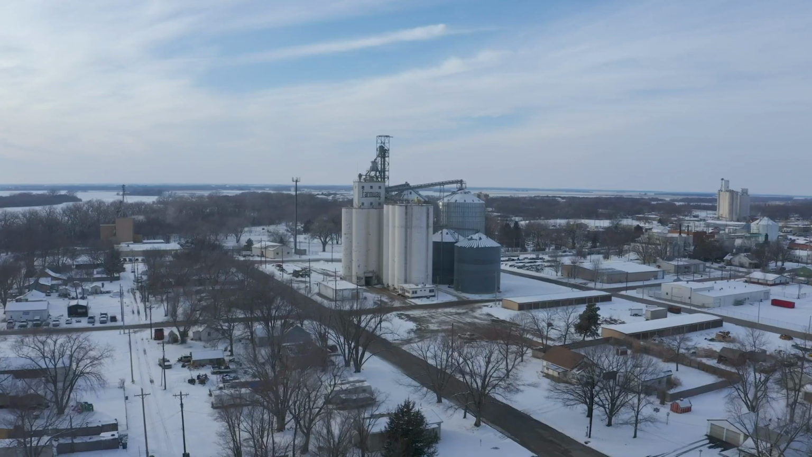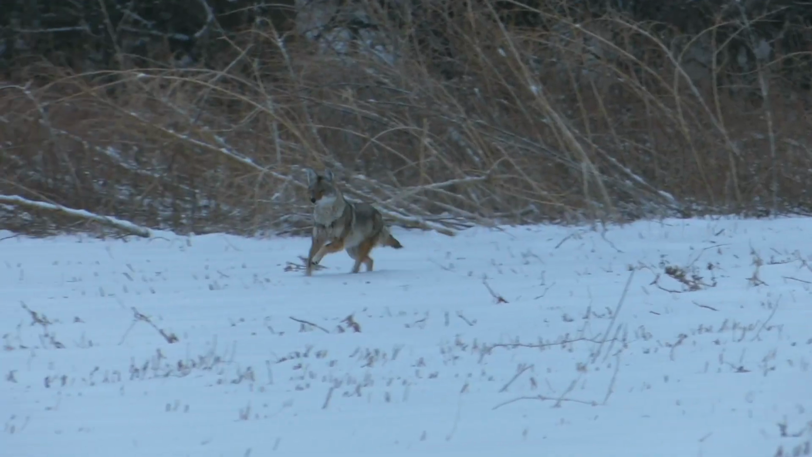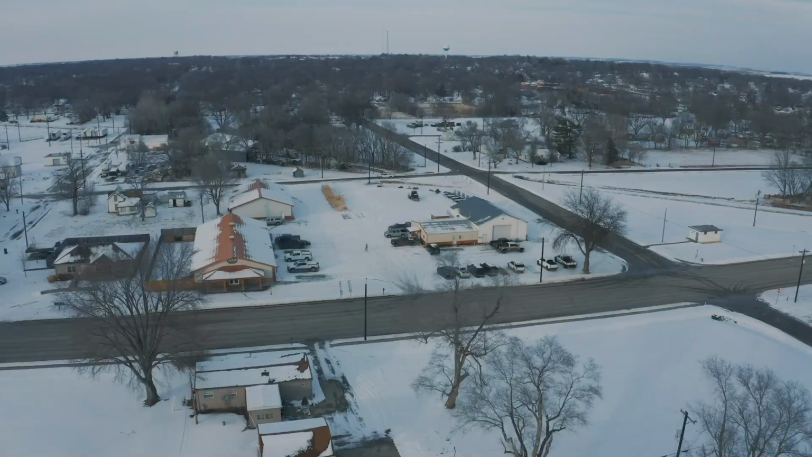Well, we were able to get a couple really good pigs on the ground with Derek, but now we're gonna pack up, head up to Kansas, and chase some coyotes in the snow.